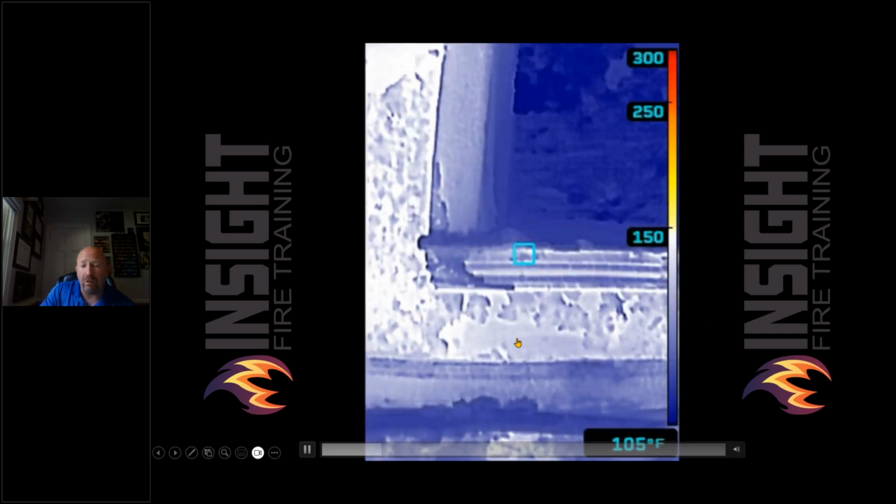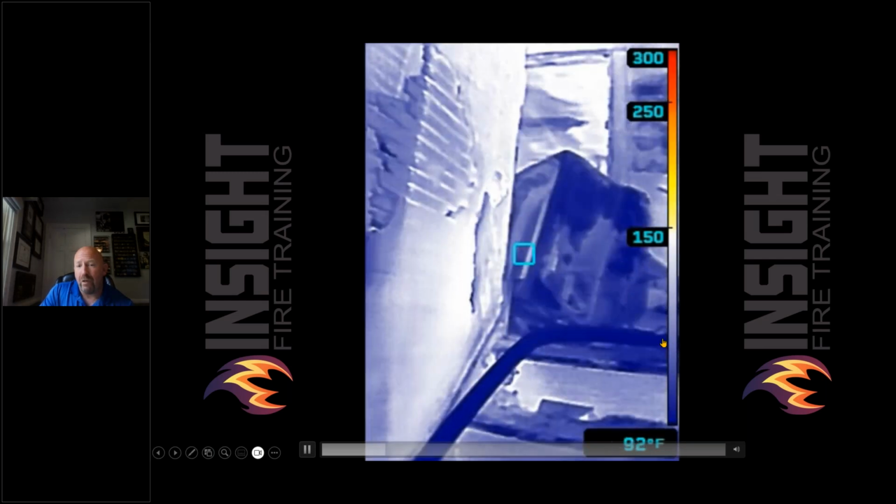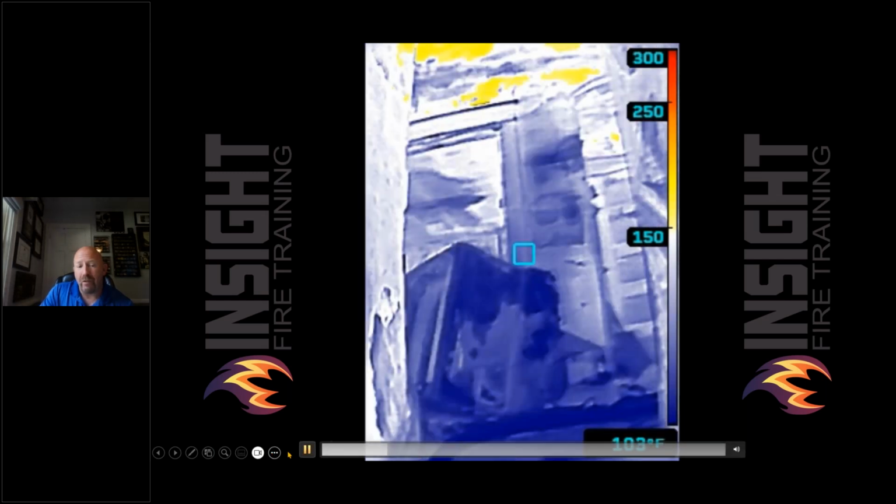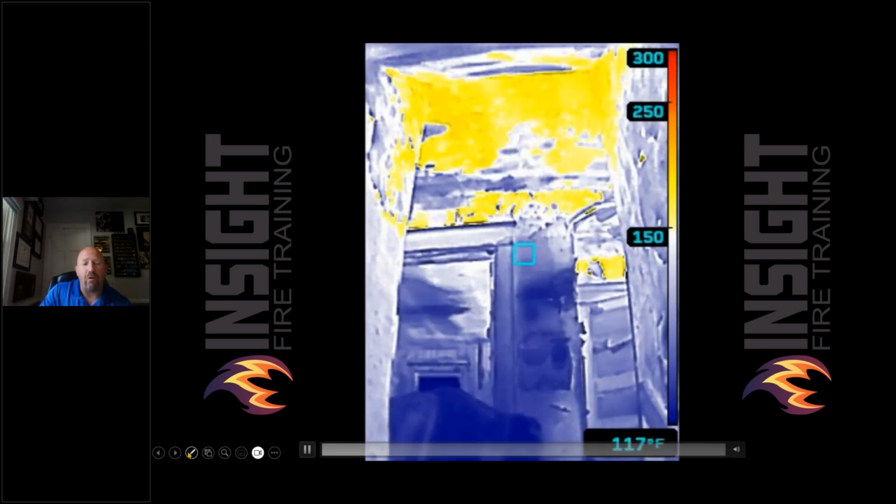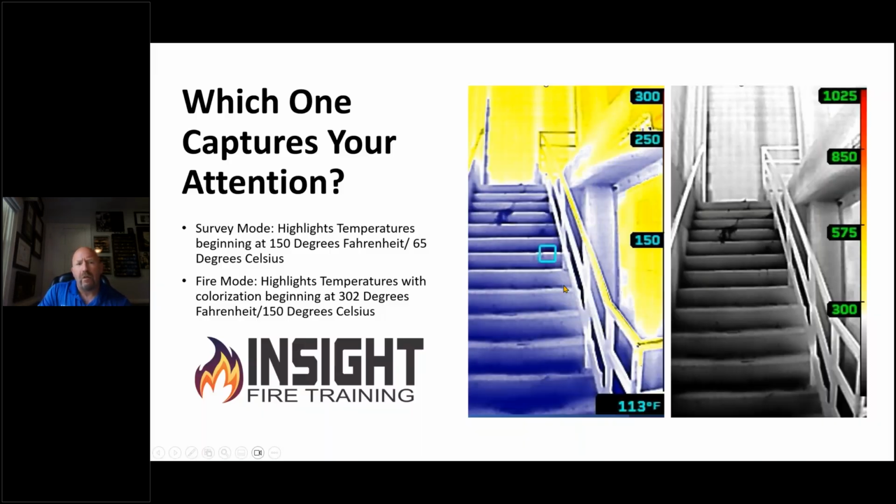Look at the hose line, how dark it is. It's a very valuable video. There's some spots there on the floor. Look how much more work has got to be done. This is why these features are important. Look at that. Oops, we got more work to do. Everybody wants to fight fire. Nobody gets excited about overhaul. I don't know why.